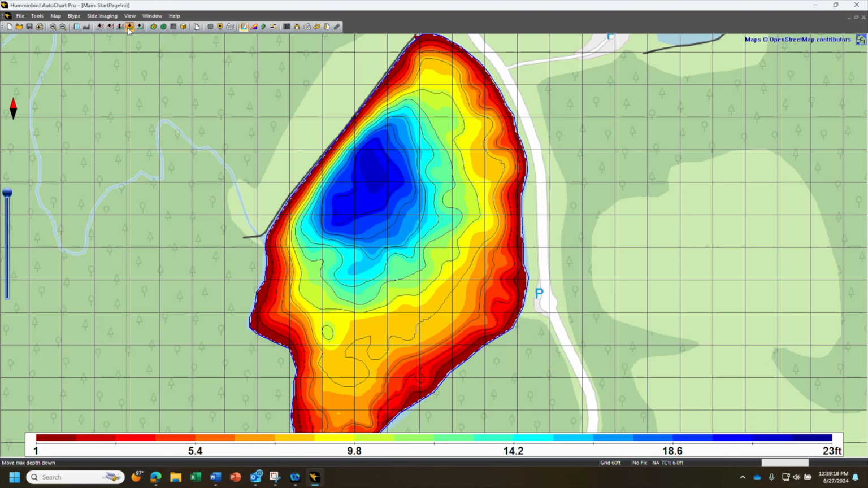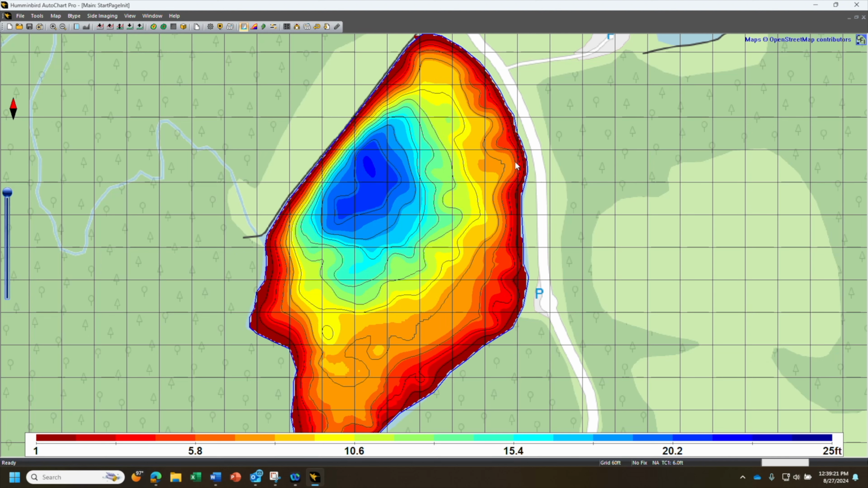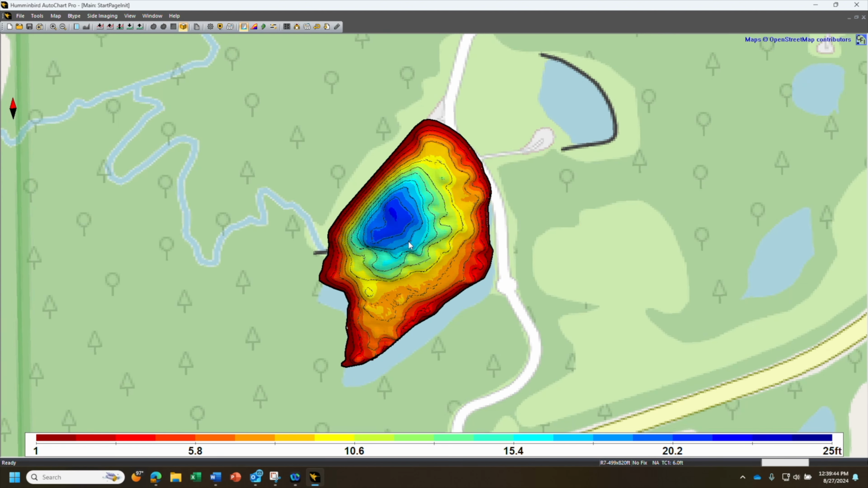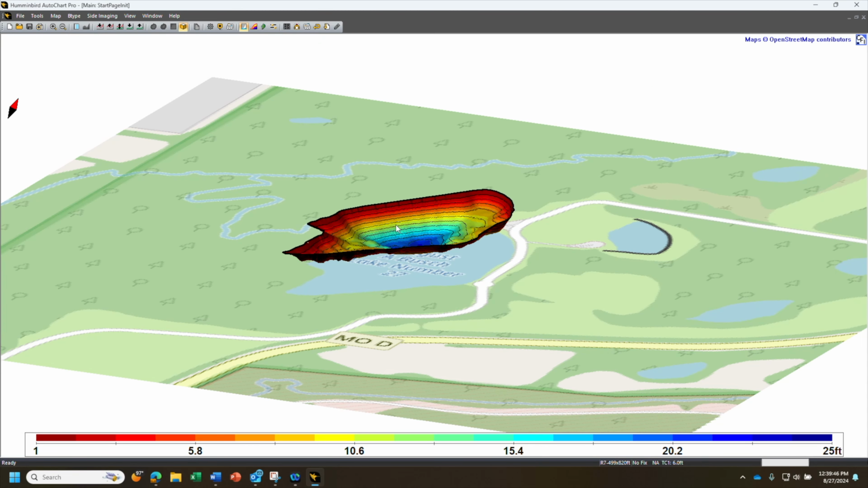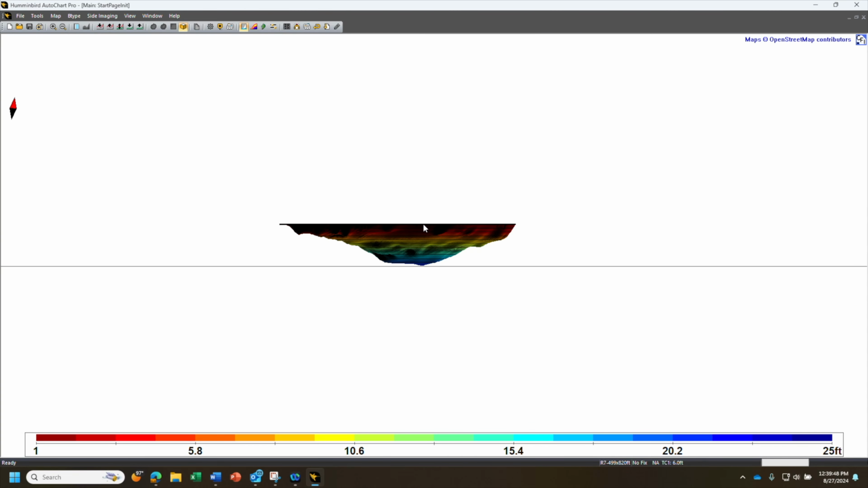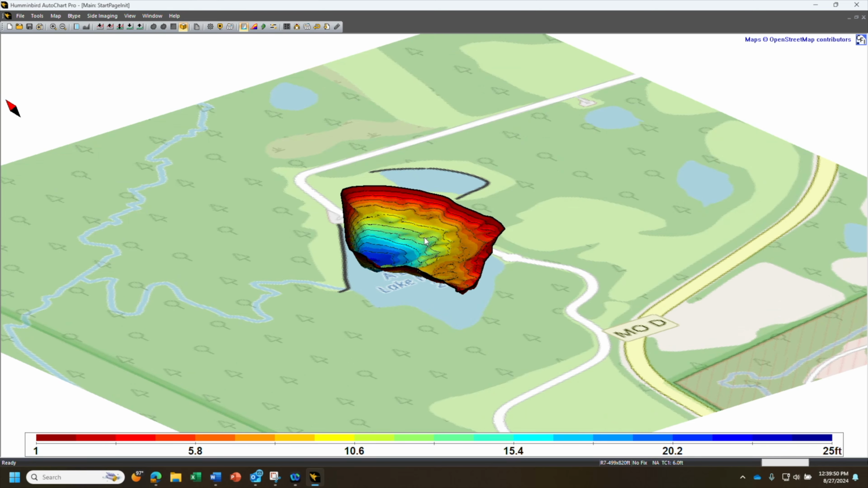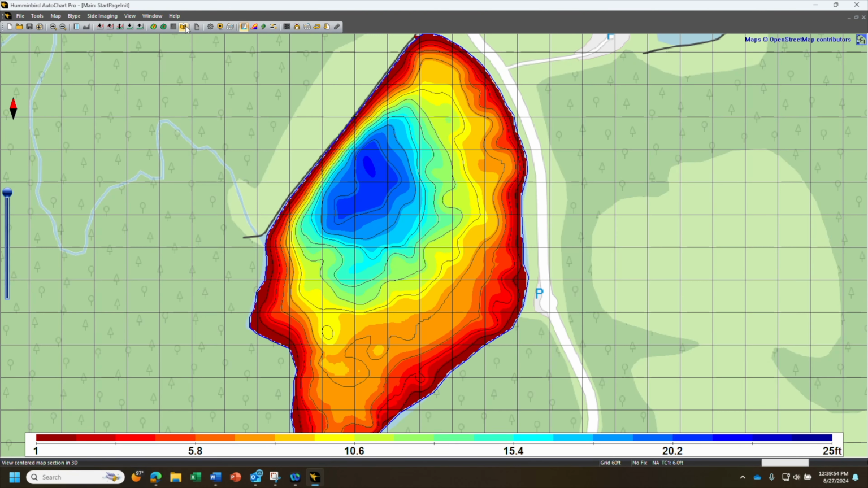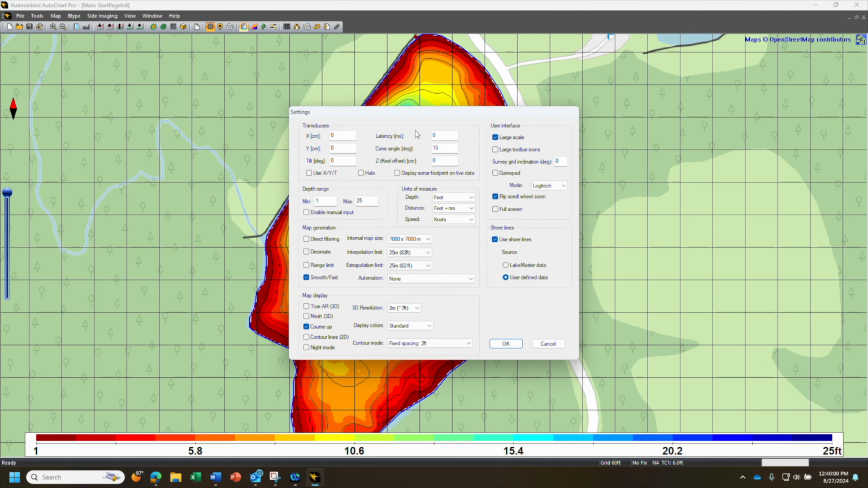Okay, so I like the way that looks a little better, shows the colors a little bit nicer. So I will keep it like that. You can also create a 3D map of this. So you could actually look at this lake in 3D here. It's pretty cool. You could open your settings in here, and there are a lot of different things you could change.